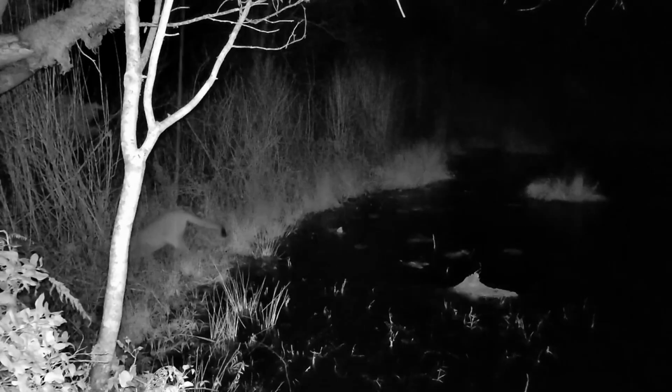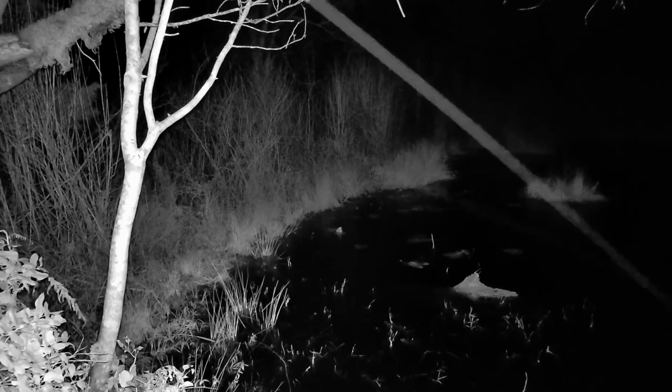Hey, look at the water level, how high it is. In December this year, we had some major rains in Snohomish County and a lot of flooding. It really raised the level of this beaver pond. Look at the log that smaller cat had walked on earlier. Now look at it. Wow, hard to get to now without getting really wet.